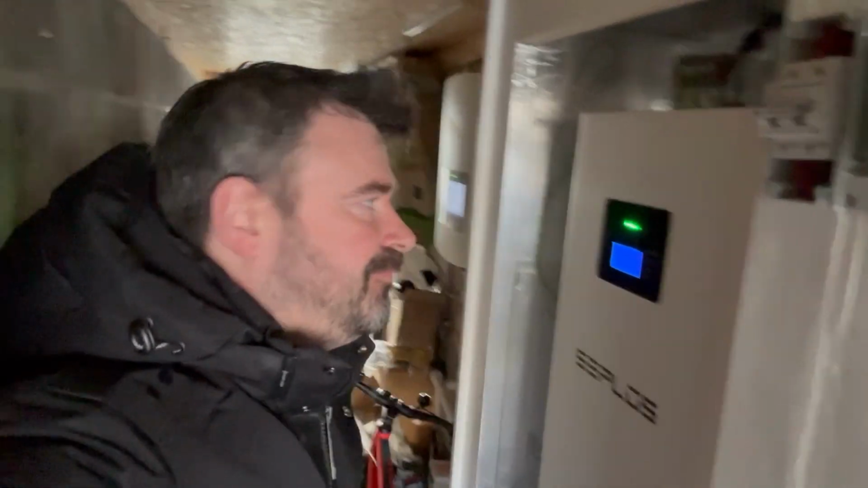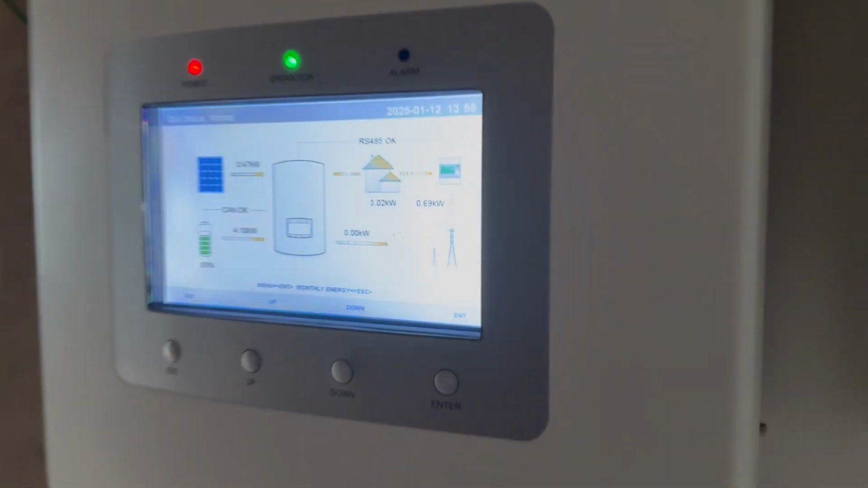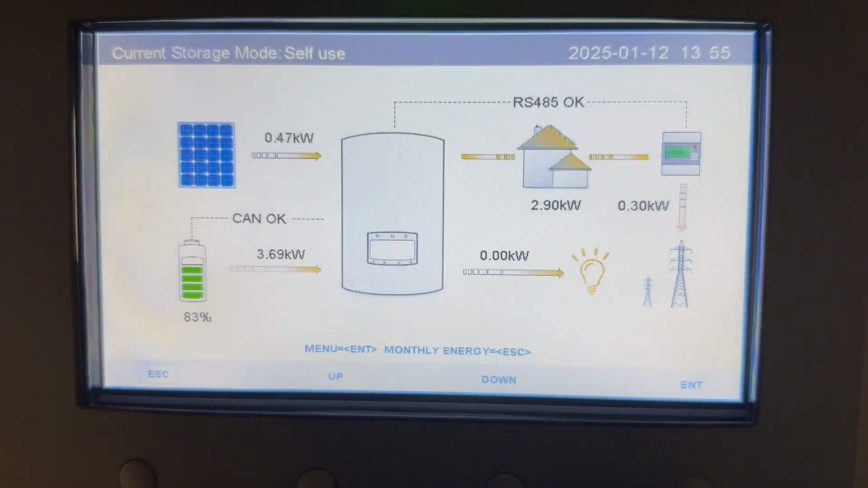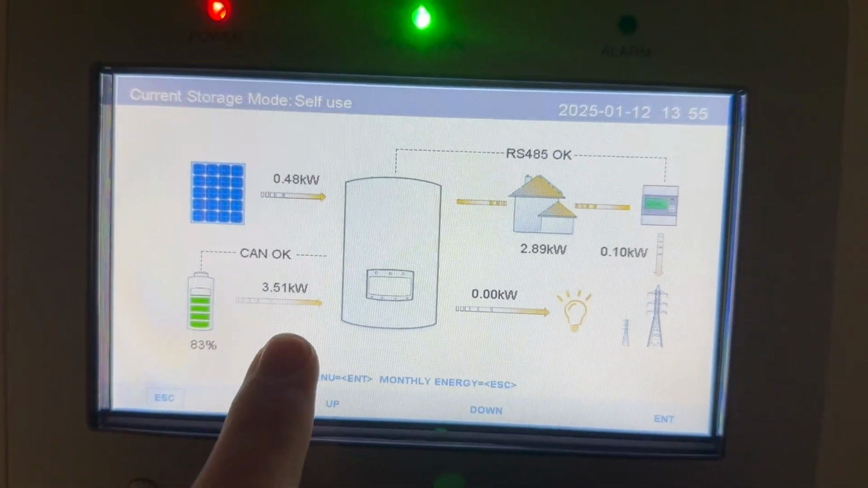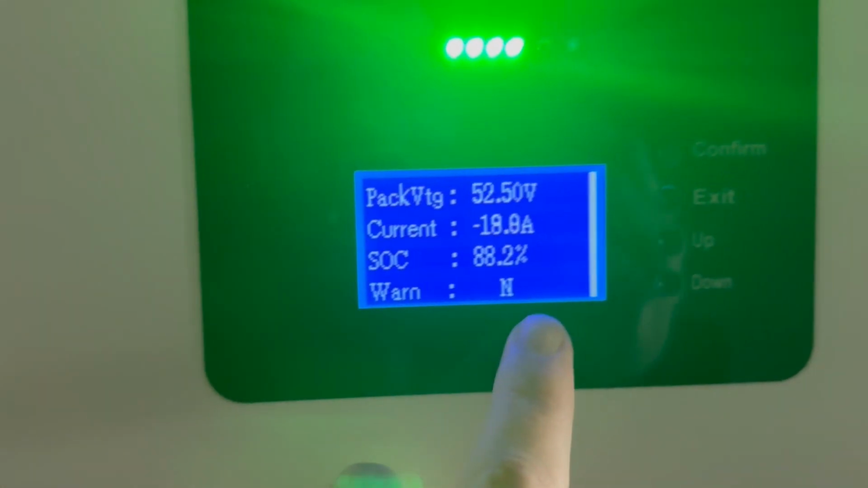Okay, here we are outside. I've just taken the cover off this, so I'm staying away from it. It is live, so I'm going to keep my appendages away from it. And just at the inverter here, as you can see, there's a nice draw there. The batteries are pumping out 3.5 kilowatts, and from here 19 amps.